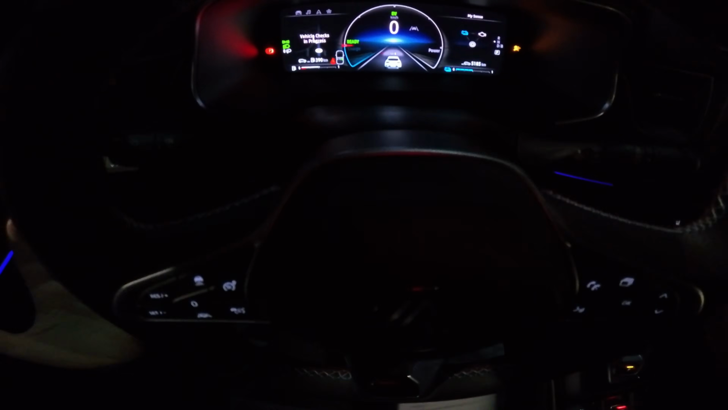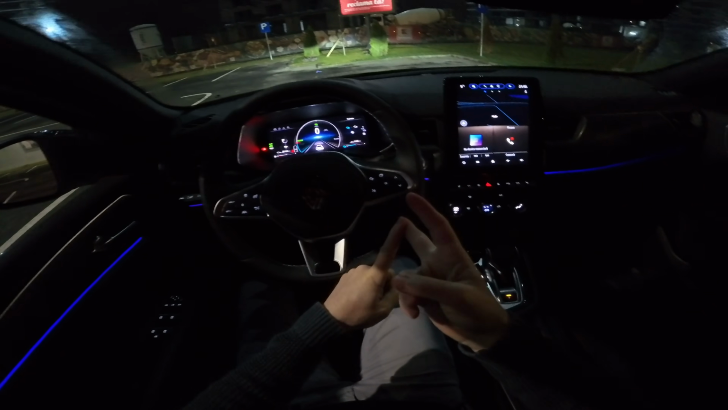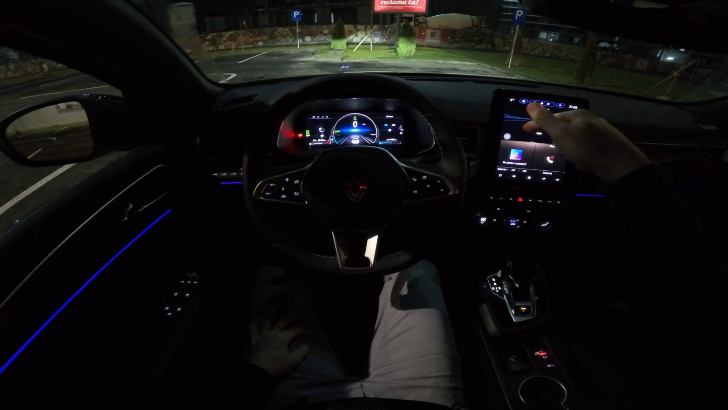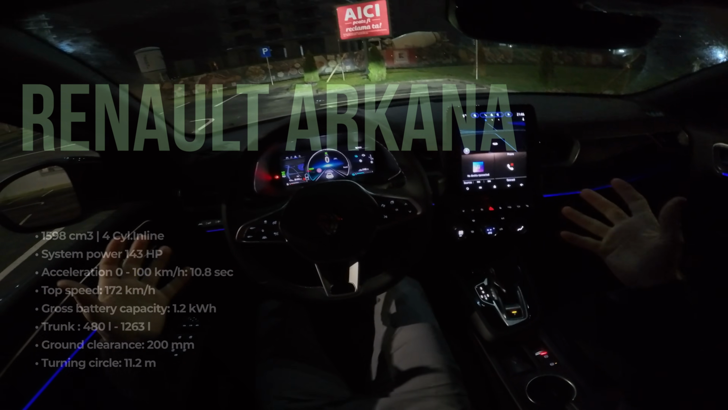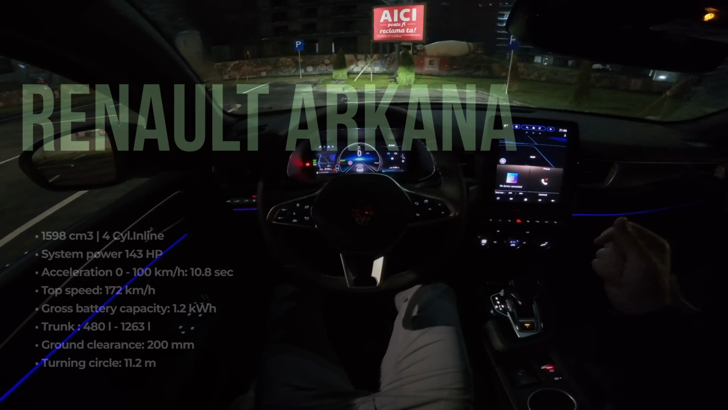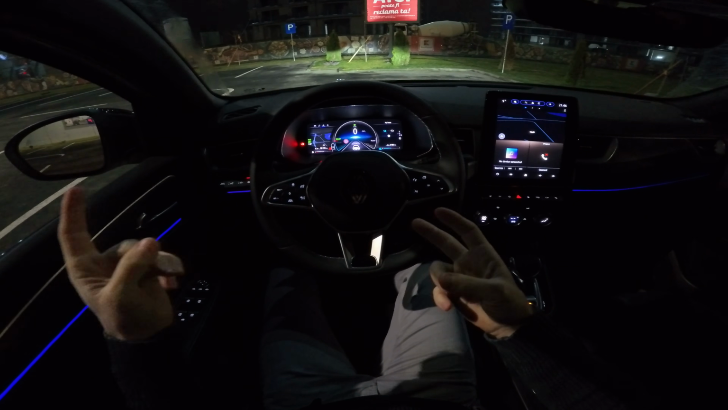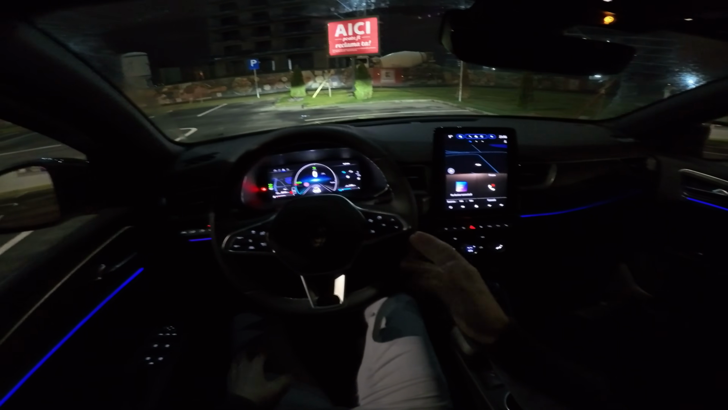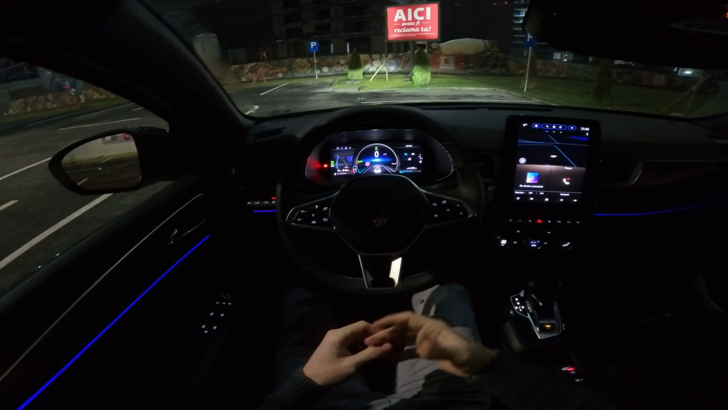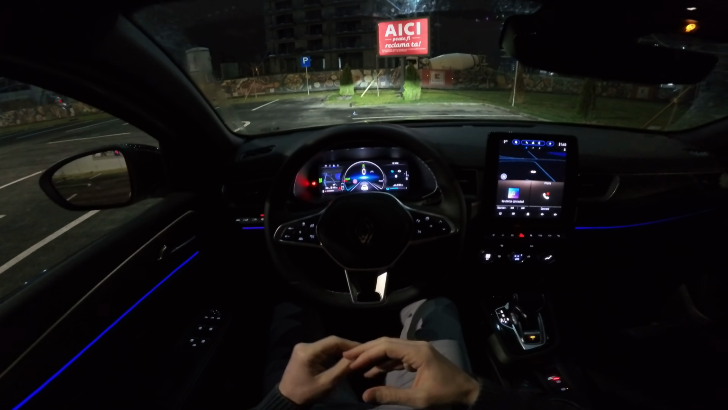Basically, because it's a full hybrid system, it has an electric motor and a petrol engine that drive the front wheels of the car. The power of the car is 143 horsepower. You probably already saw my previous videos, guys, with the Clio, the Austral, the Captur. They have basically kind of the same full hybrid E-Tech system from Renault, probably one of the best full hybrid systems on the market.